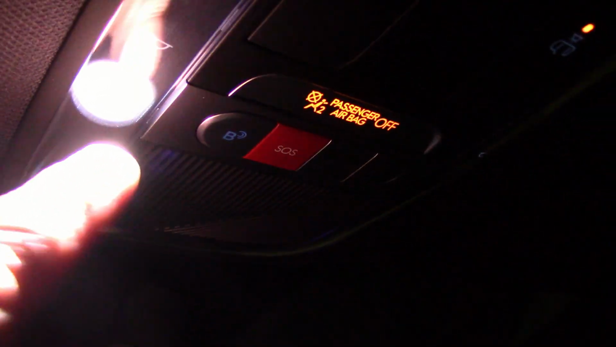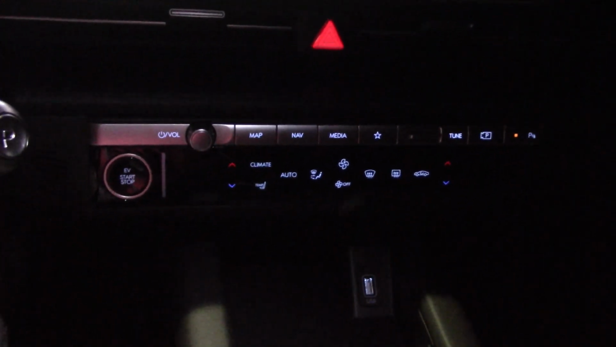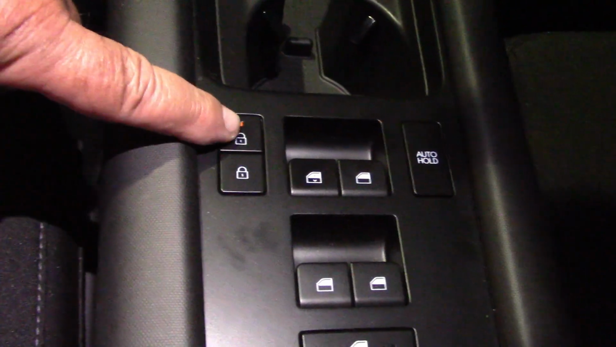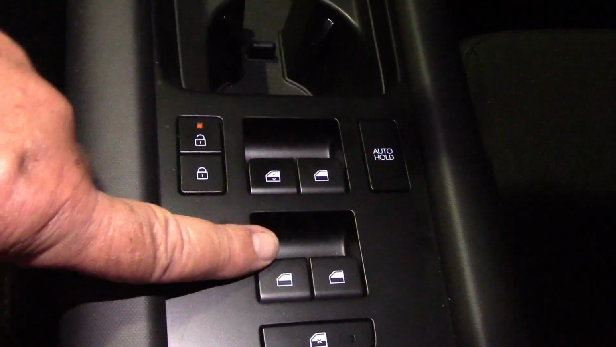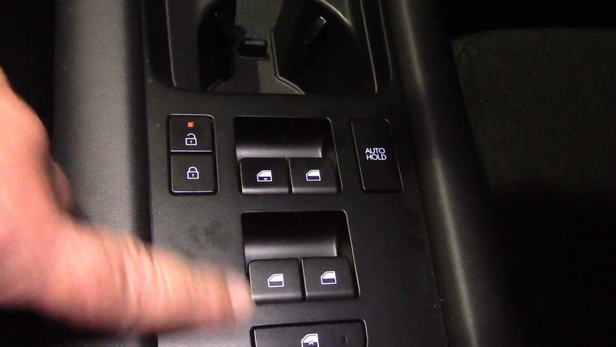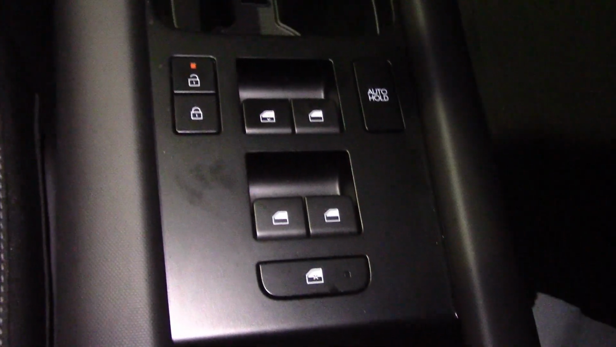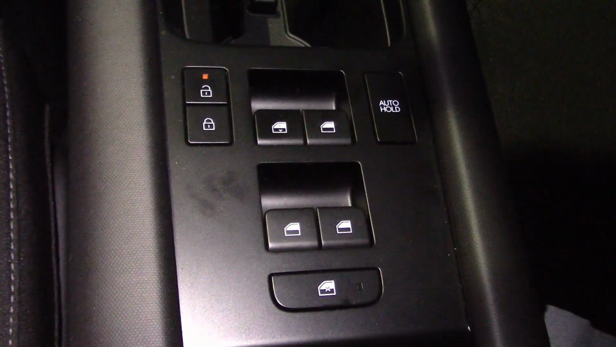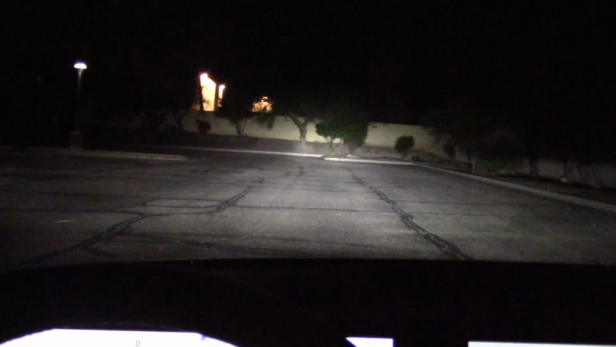And even though the cabin lights are very, very dinky, they do a very good job of lighting up the interior. There's your climate controls. And your power windows are on the console instead of the door, as well as the door locks. I like this. Why don't they do it this way on all cars? Well, they just don't, that's all. Tradition. So now let's test the headlights.